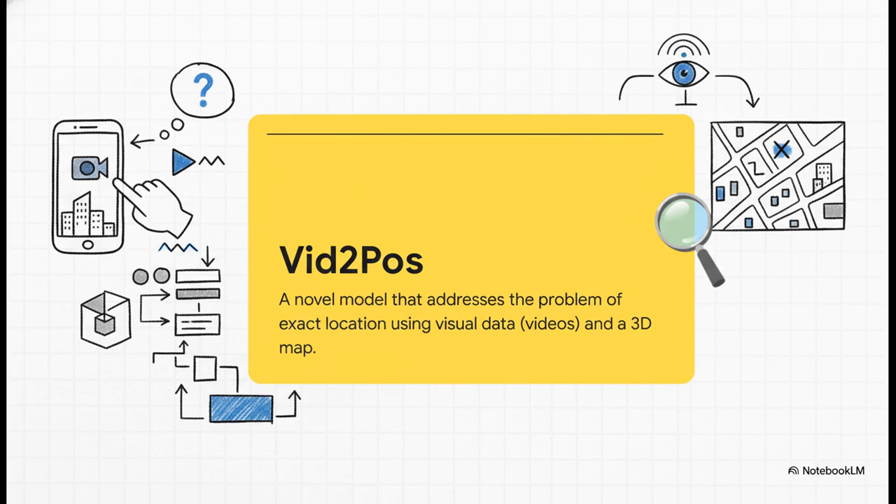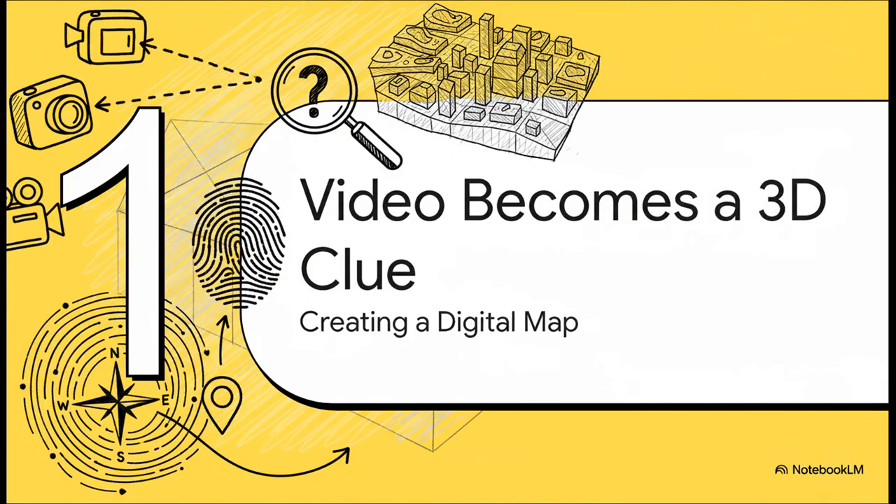Okay, so this is where it gets interesting. A new system called Vid2Pos is stepping onto the scene, and honestly, the best way to think about it is like a digital detective. It doesn't bother looking up at the sky for satellites. No, it looks right at the world around it, using a video to hunt for clues and crack the case of its exact location. So how exactly does this digital Sherlock Holmes do its thing? Well, the very first step is taking its primary piece of evidence, the video, and turning it into a solid clue. We're talking about creating a unique 3D digital fingerprint of that specific spot.